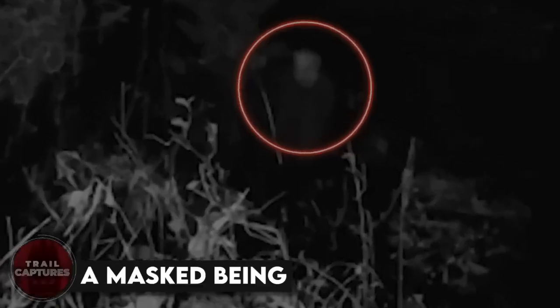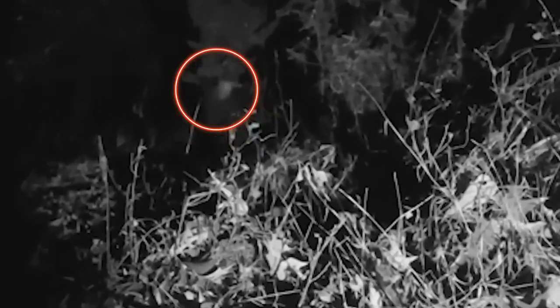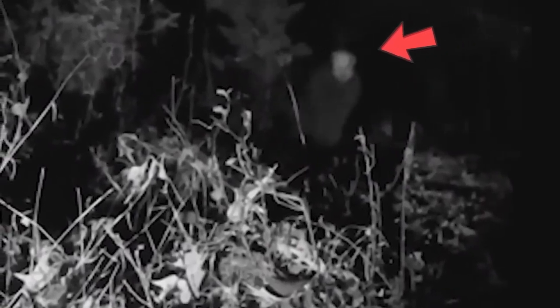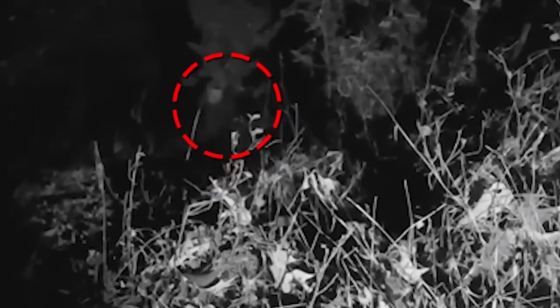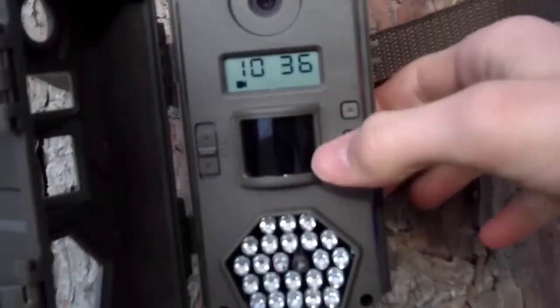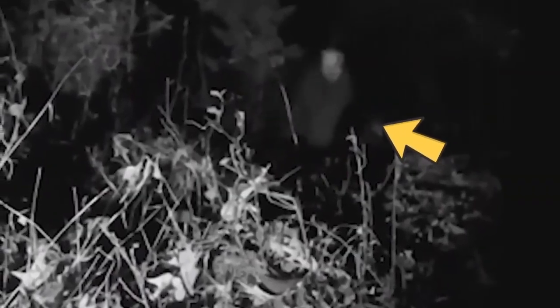A masked being. So there was this guy living in the middle of nowhere with a bunch of trees behind his house. Every day he kept hearing these freaky noises that he just couldn't explain. So he came up with a plan to get to the bottom of it. He set up a camera in his backyard and another one in the woods. And let me tell you, the footage he got was seriously spooky.